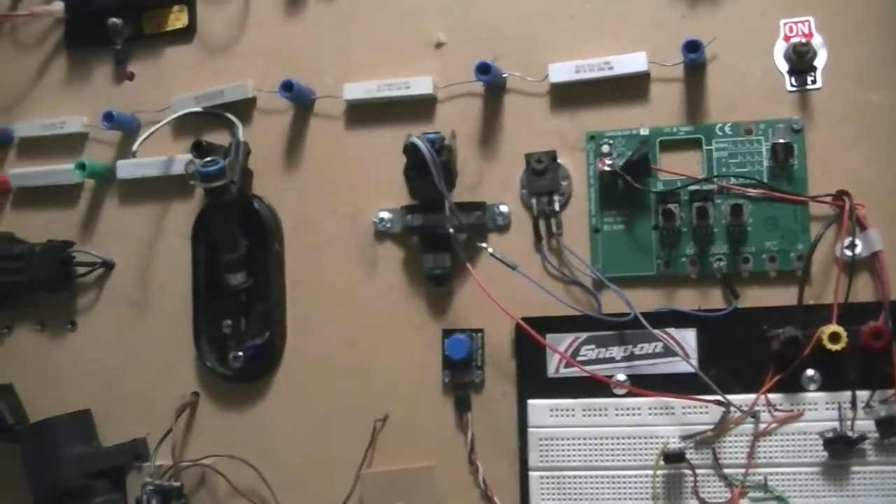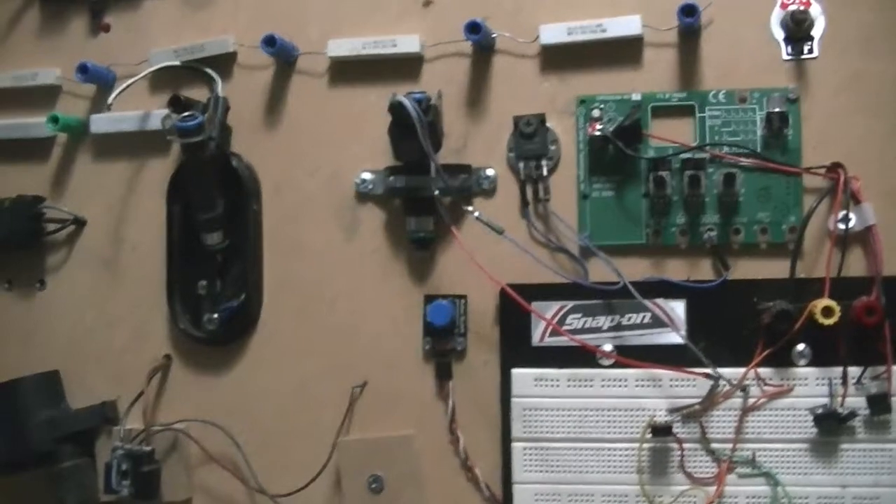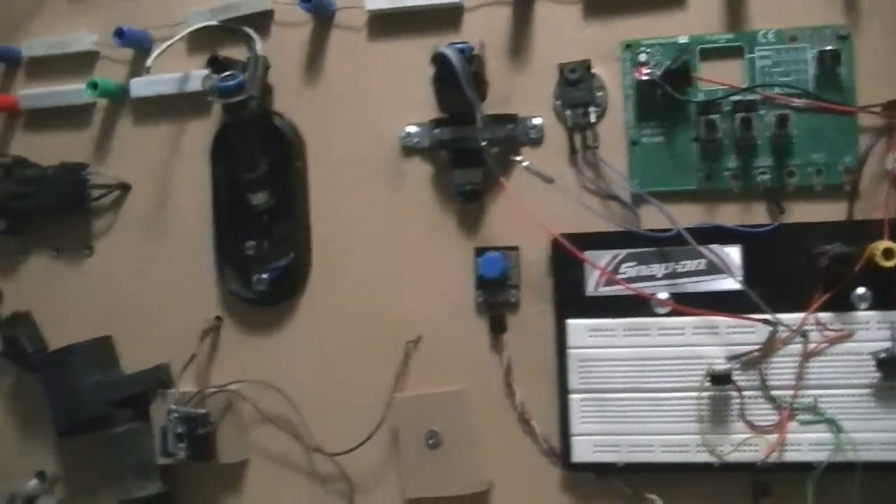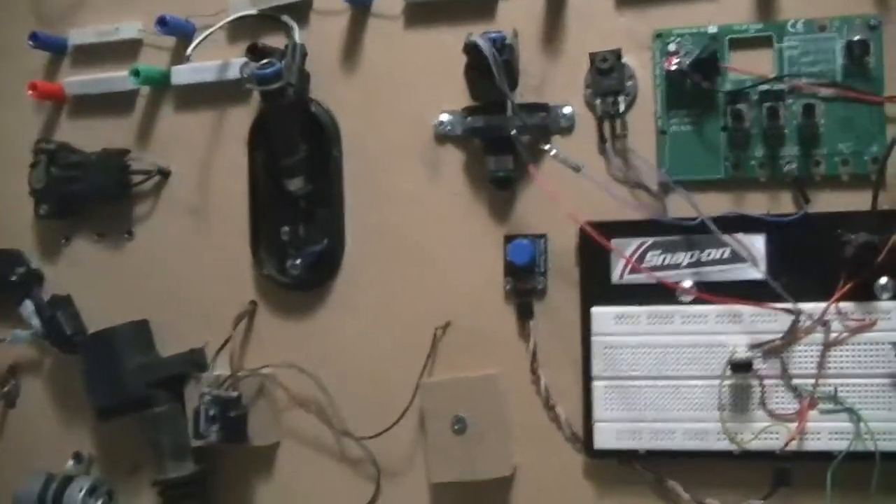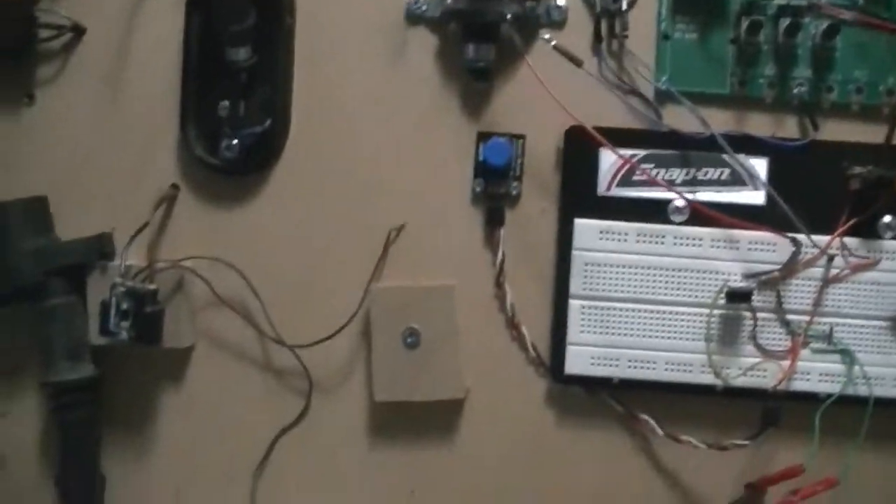Electronics is just like your engine. Heat is their enemy, and parts fail because they get hot. And so a thermal imager can help you narrow that in. So right here is my first injector.